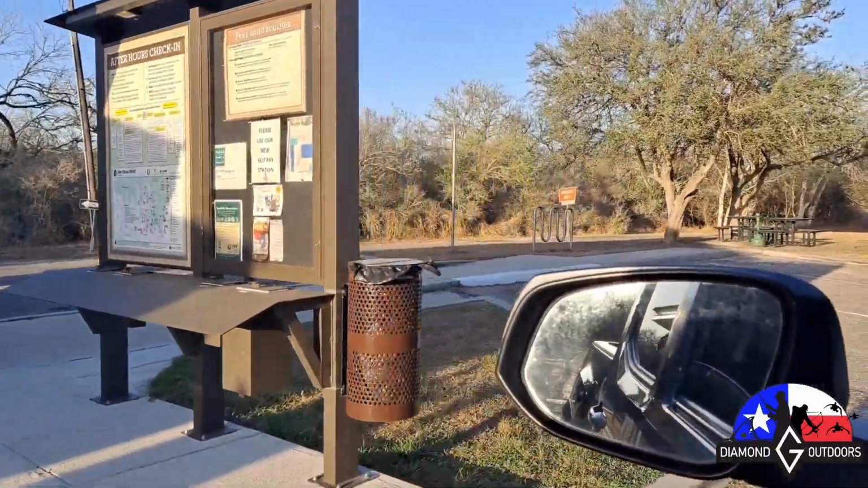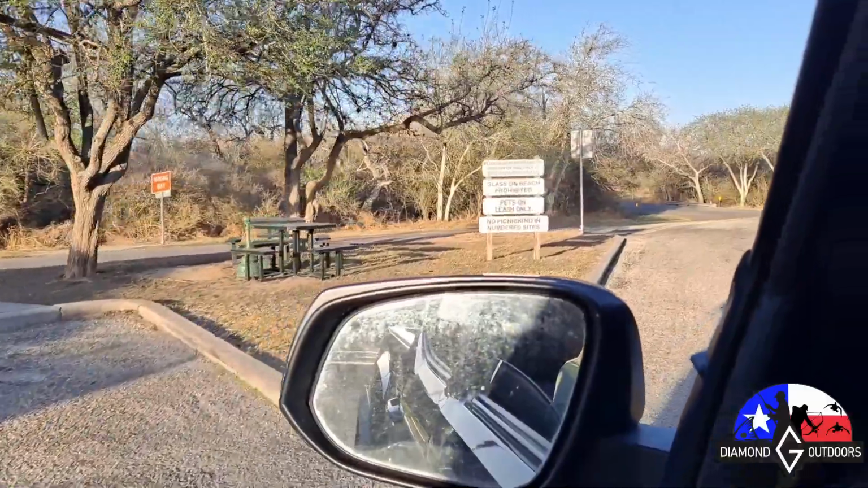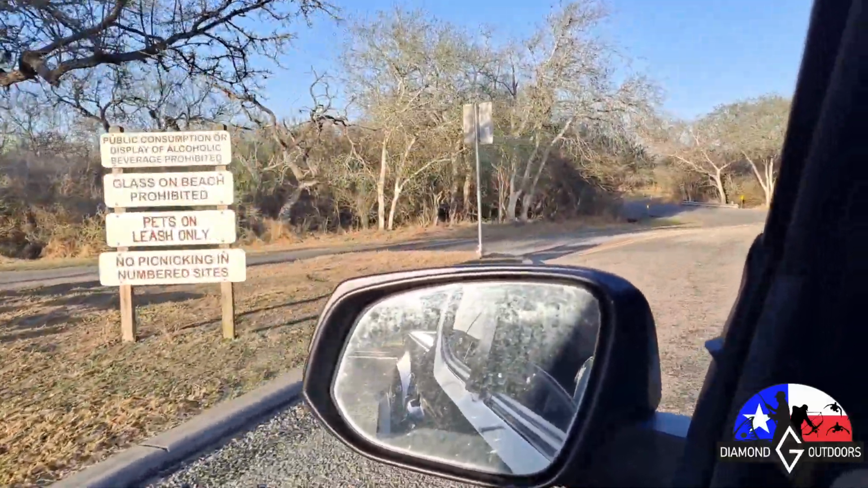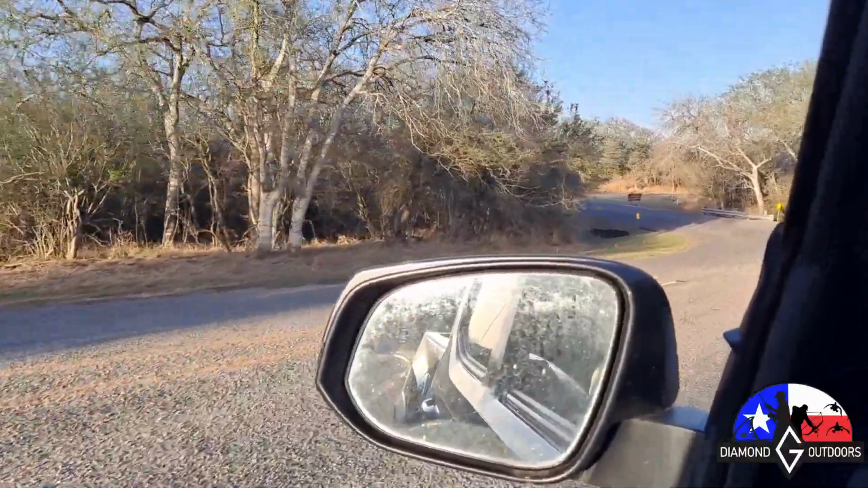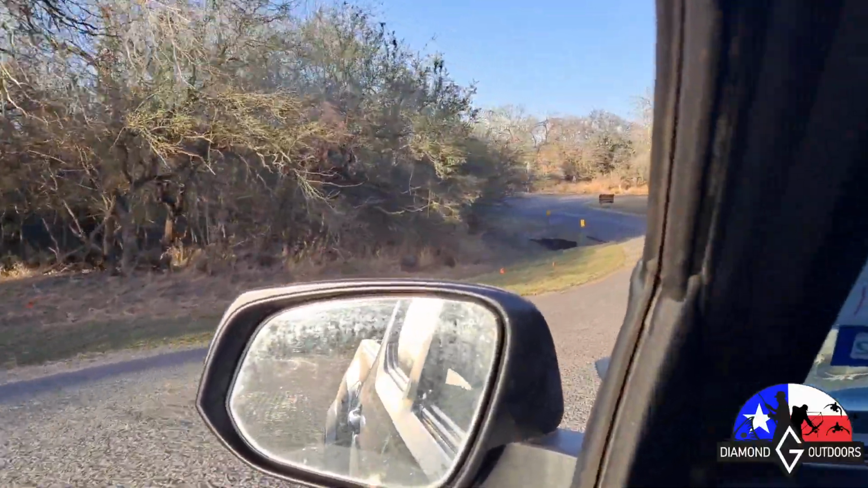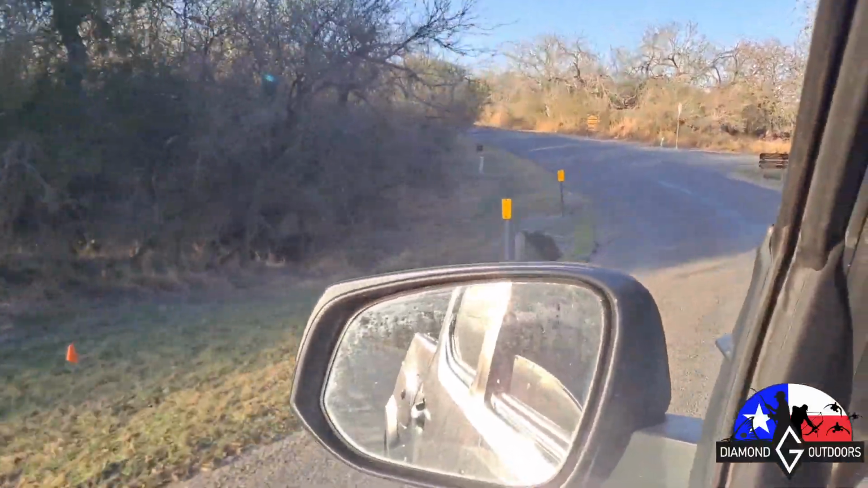We are in. If y'all haven't been to the state park here on Lake Corpus Christi, y'all need to come check it out. They do a beautiful job at keeping it up. And it's really good fishing.